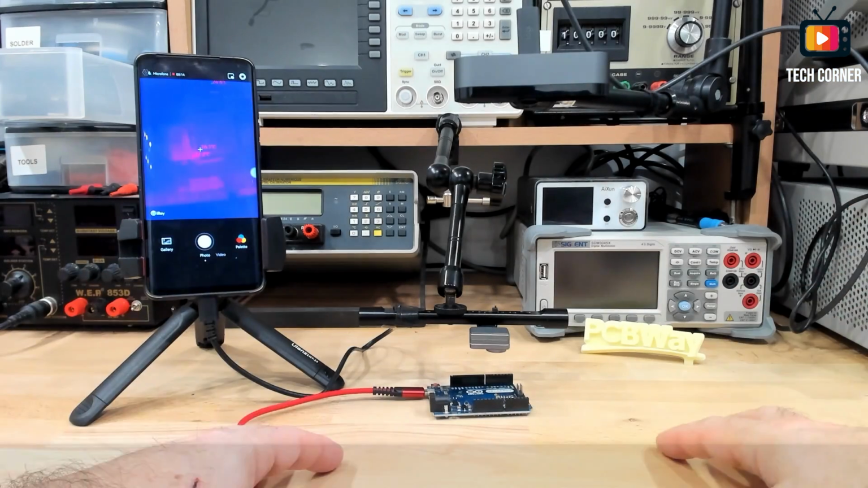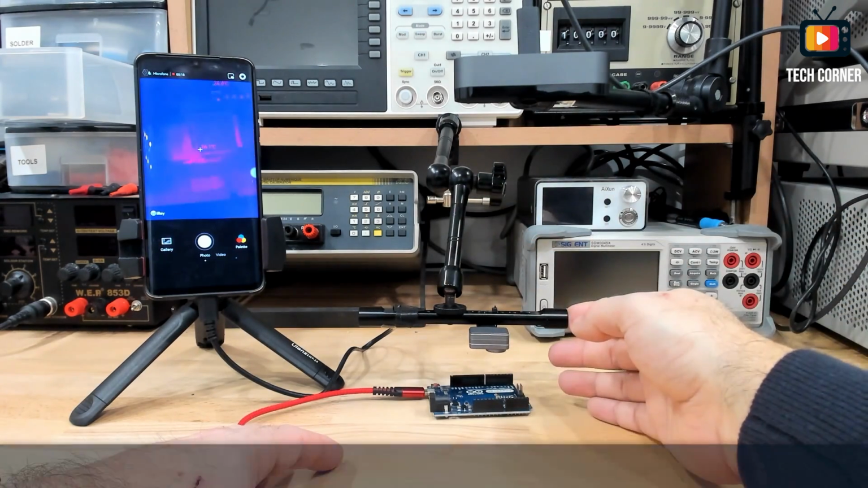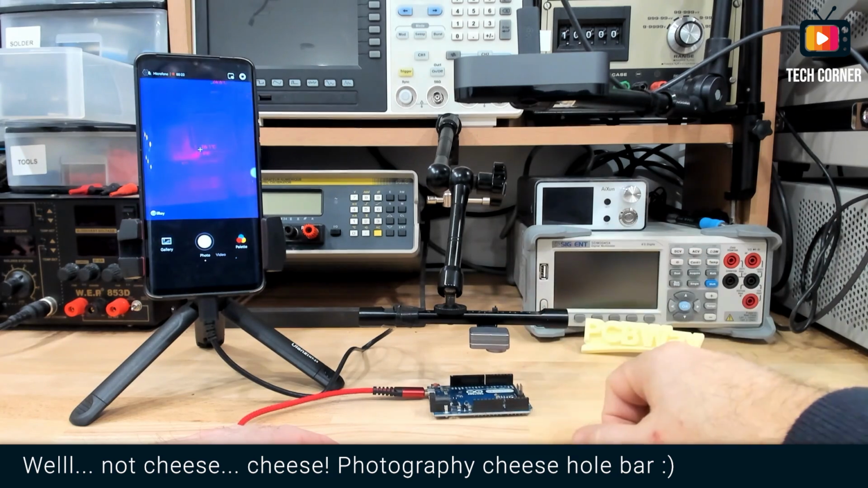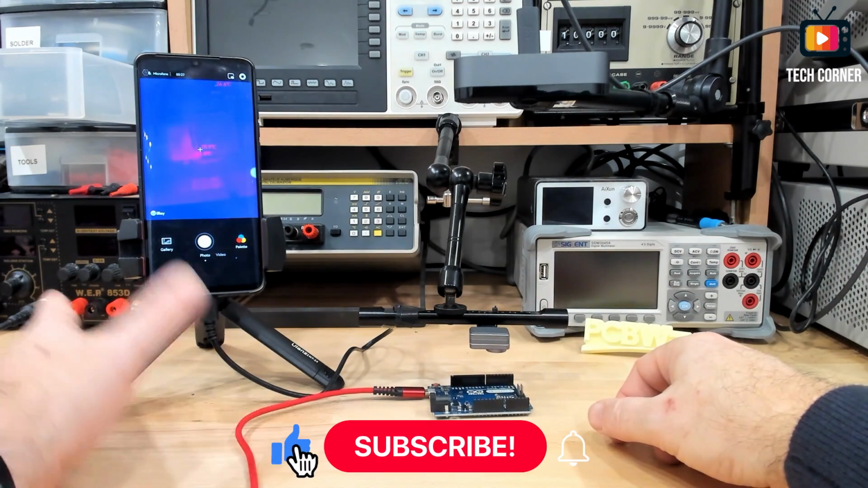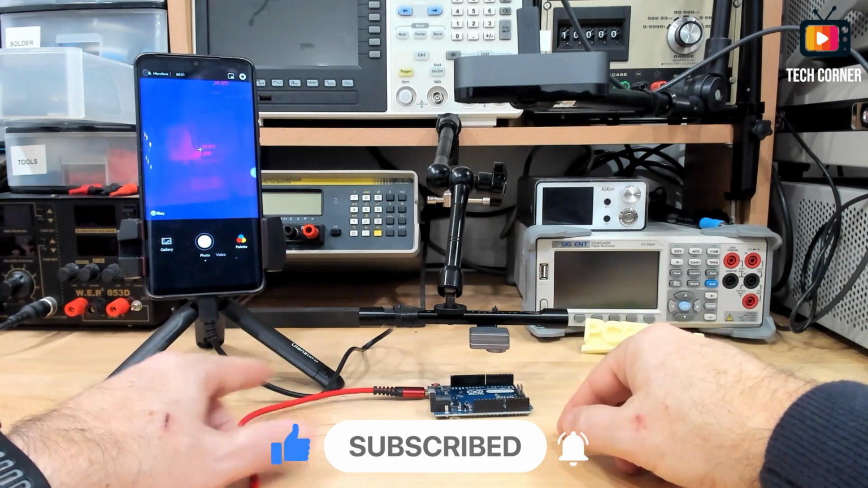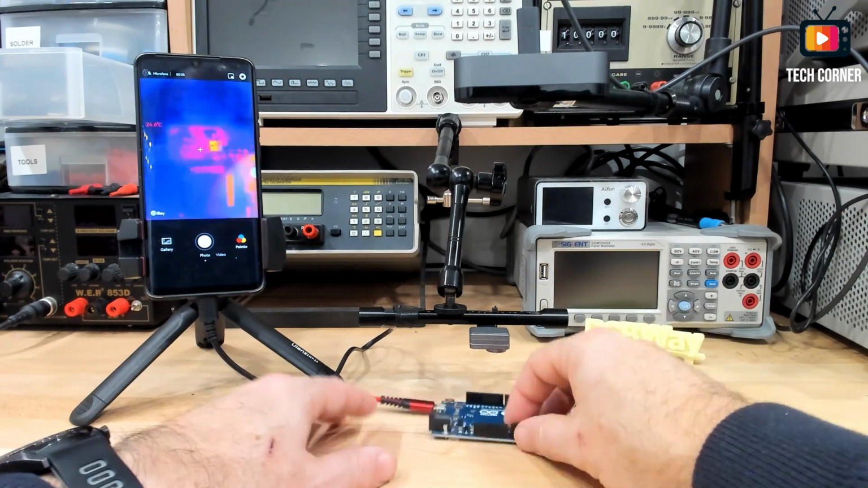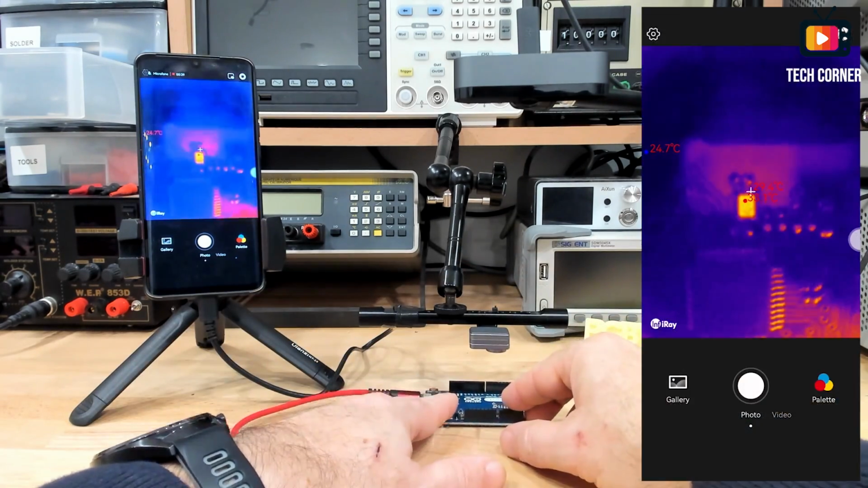So I have here a setup to show you. I have my magic arm mounted with a helping bar. This is a cheese bar. And on that I mounted the camera. On the left side, we have the mobile phone on a holder. And I'm connecting the camera using the provided extension cable, as you can see. In here I have the Arduino board that you saw previously in the video.